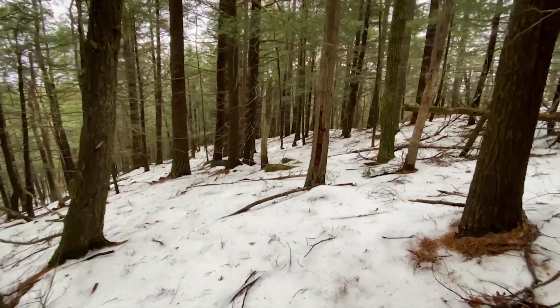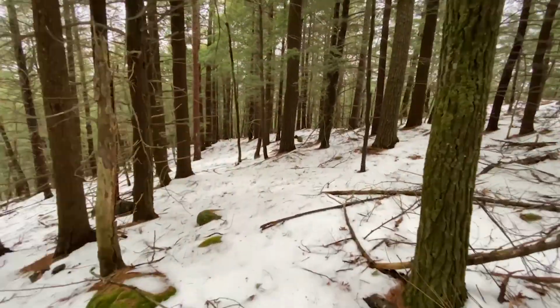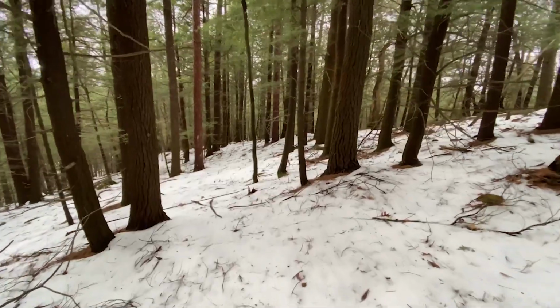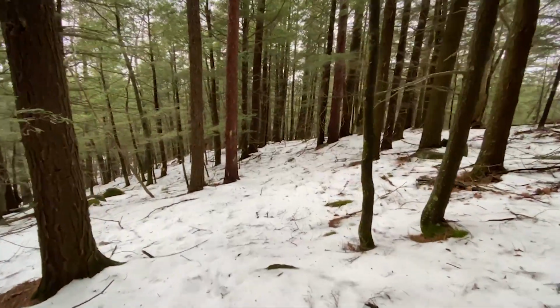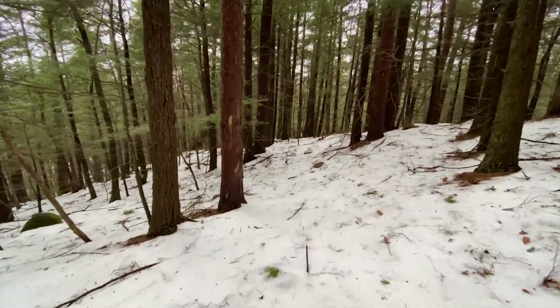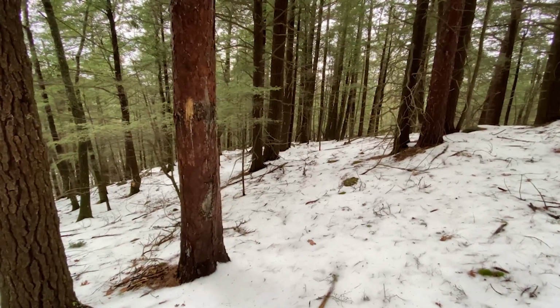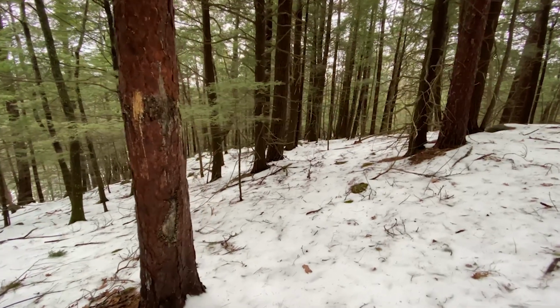So we're coming up on one of my bear marking trees that I had a camera on this spring. Had a little bit of activity, but it was mostly a young bear. The problem is there's like 3 or 4 of these right in this particular area, probably all within a few hundred yards of each other. So it makes it difficult to figure out which one to actually put the camera on.